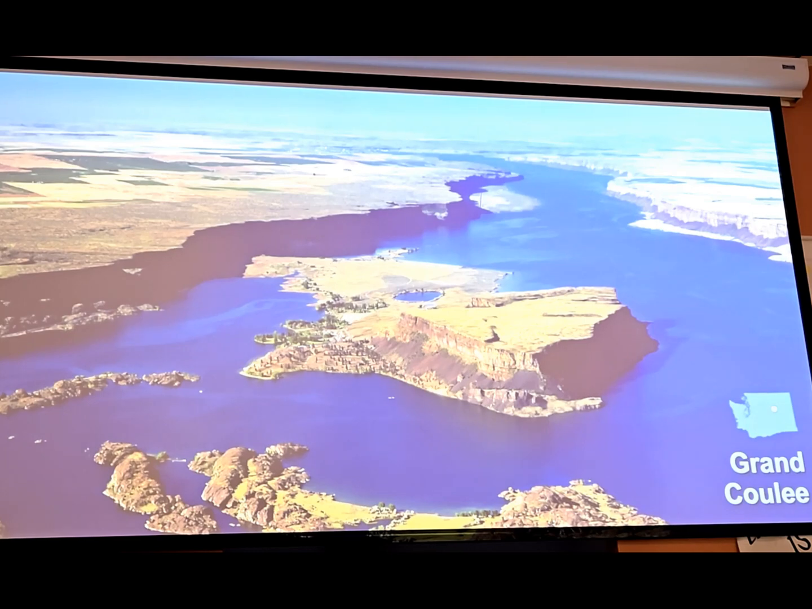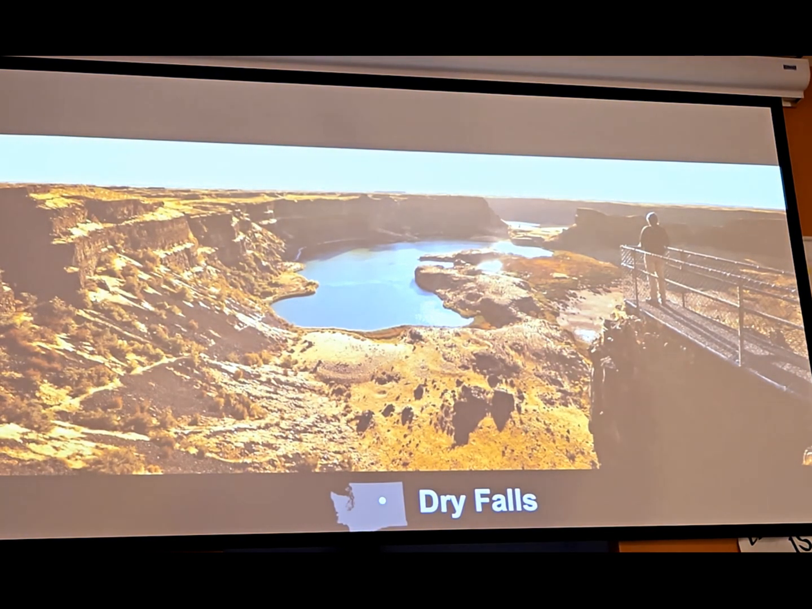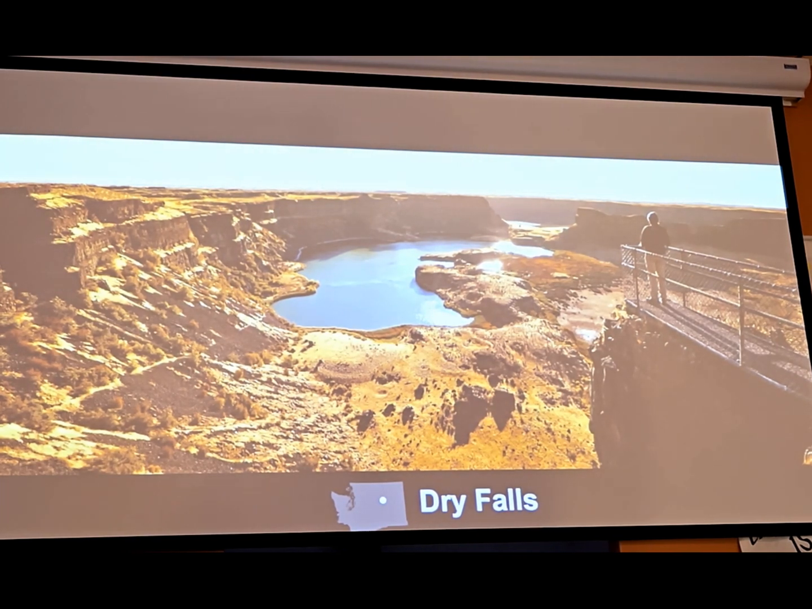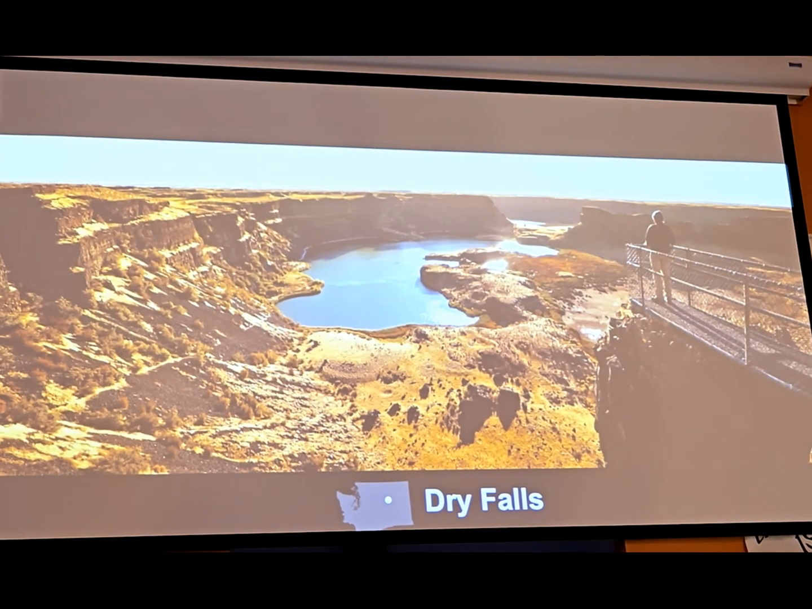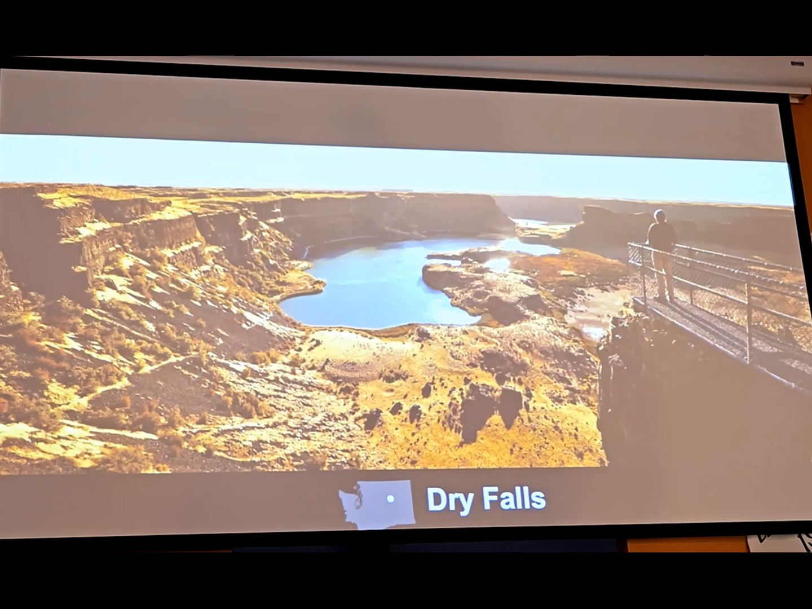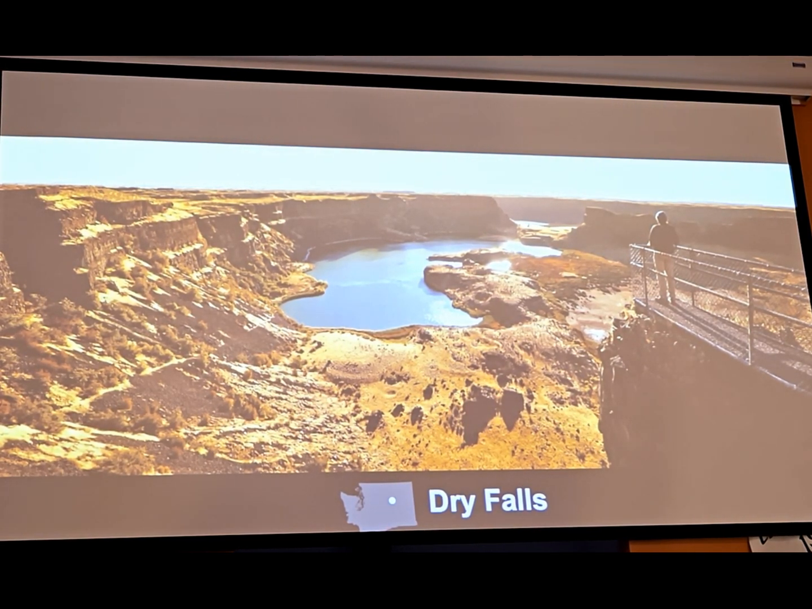So we're going to move a little further south. This is Dry Falls. This is the view from the visitor center there. The thing that blows my mind about Dry Falls is it's a landscape that's so big, it's really hard to wrap your head around the full scope of it. And up until recently, we didn't have LiDAR for this region, but last year we finally got some.